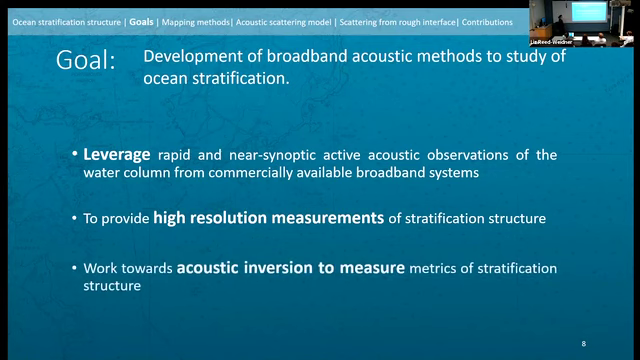And all that time working towards being able to acoustically measure, through inversion of our data, metrics of stratification structure, such as its position and its intensity.